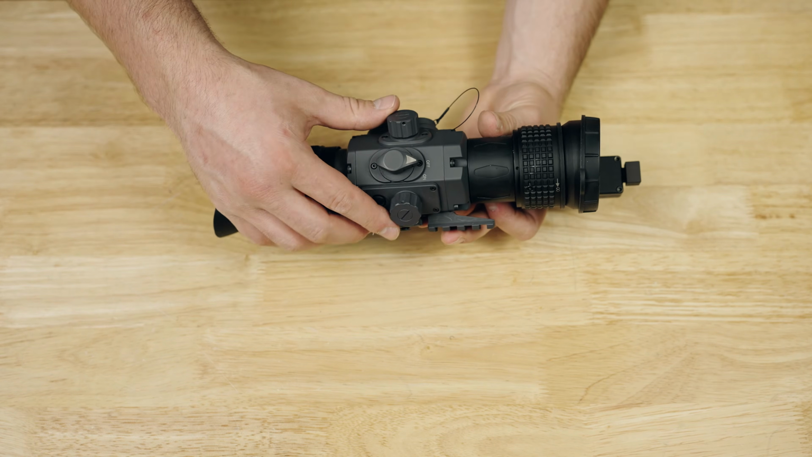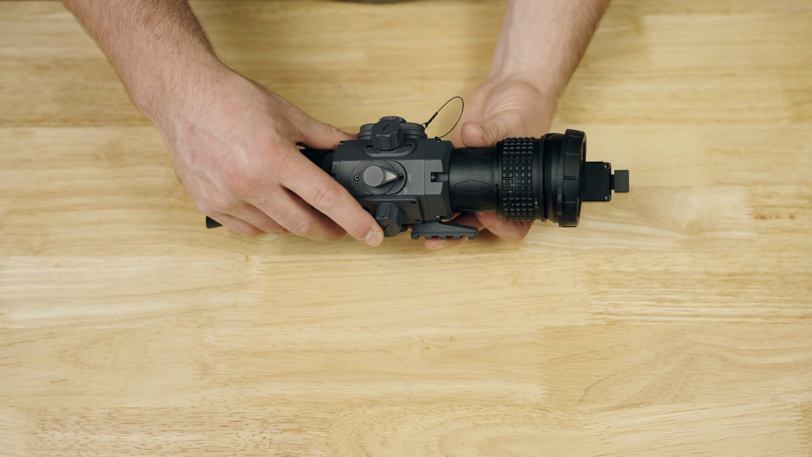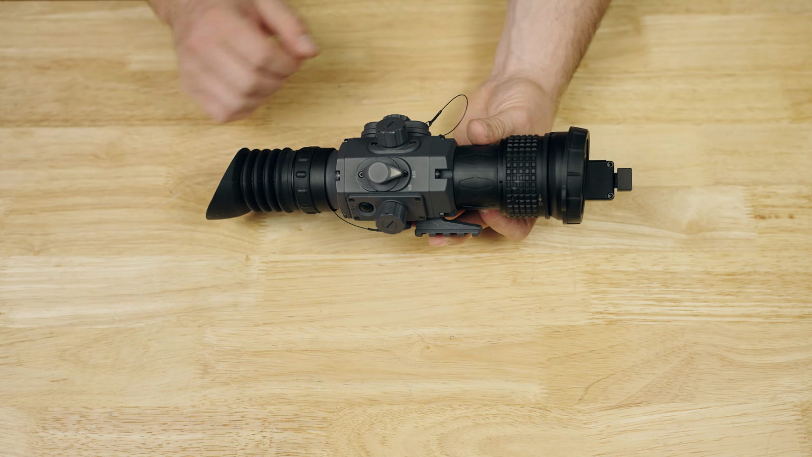You do have two different turrets. They both have functionality by just rotating them. They also press in. There's short press functions and long press functions. We're going to get into that later in the video.